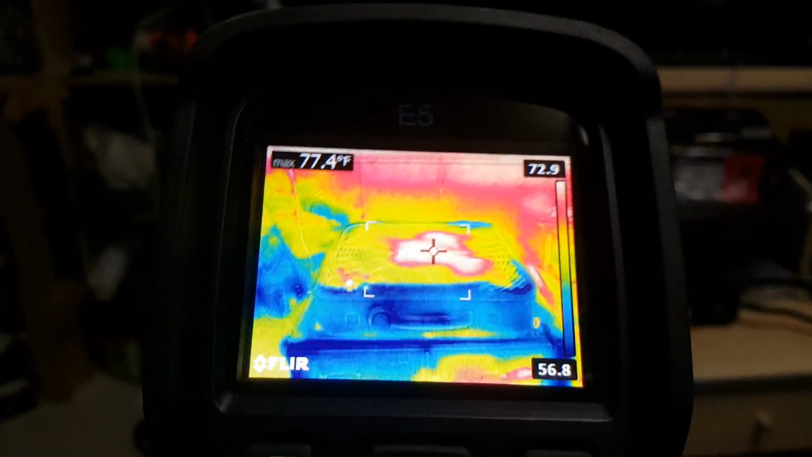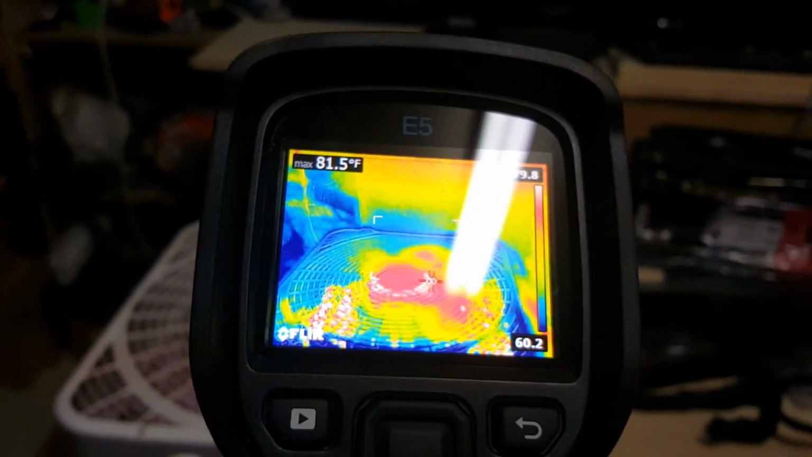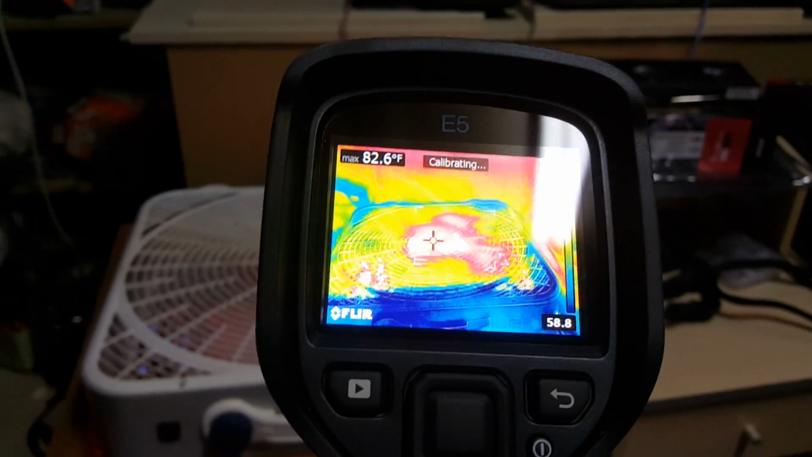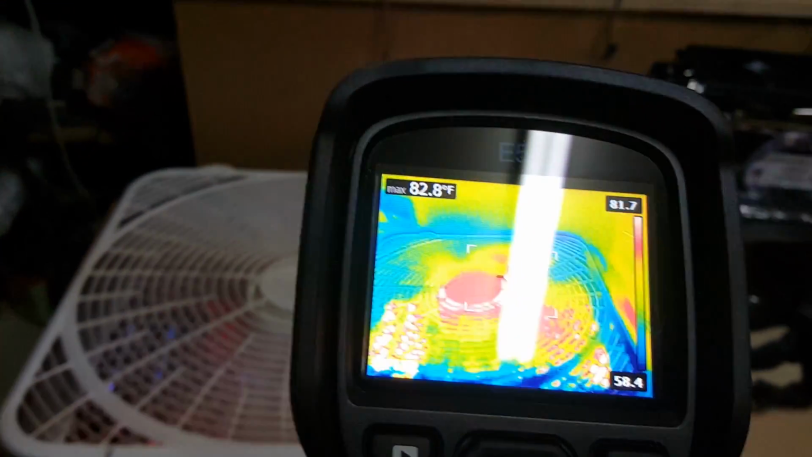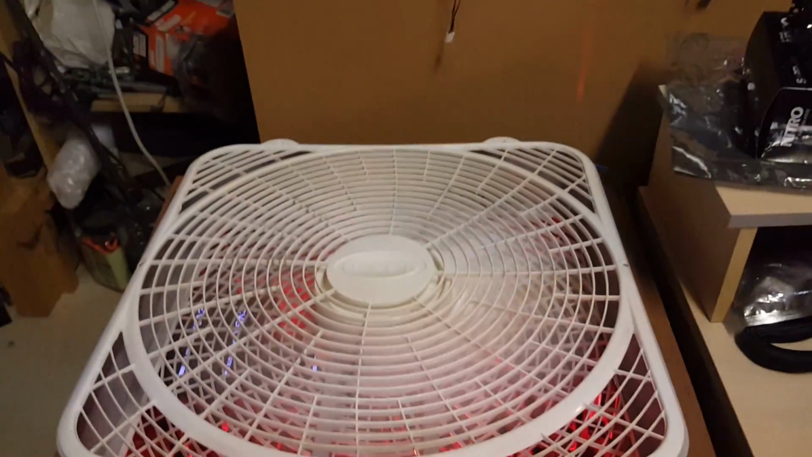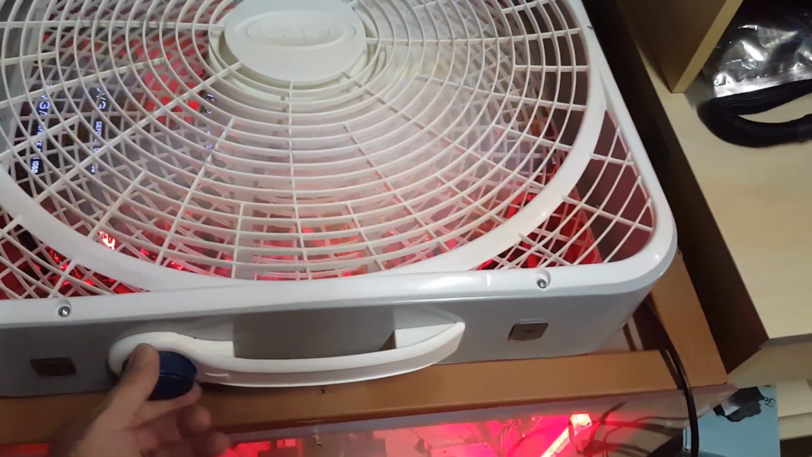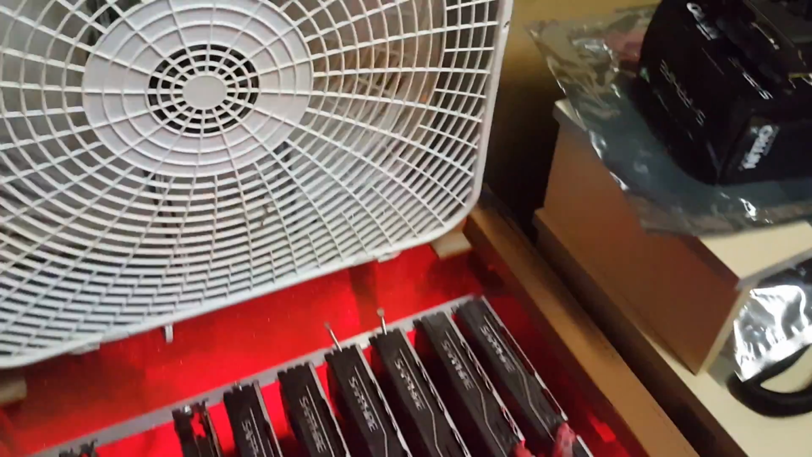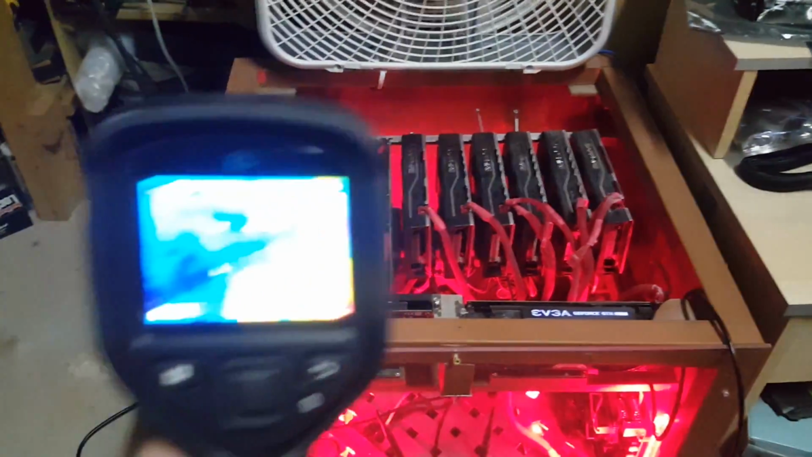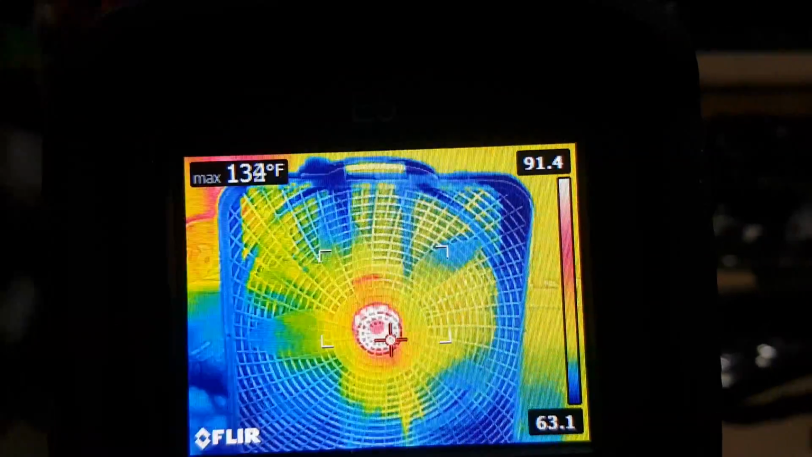We can see the top warm spot here. That's not only just from the motor. So I'm sure this has to do with the fan rotation. We do seem to get a hot spot over here on the right hand side. Let's go ahead and open this and see what it looks like. So this is the RedMiner. So we can see on the fan where the motor is fairly hot just in the center.